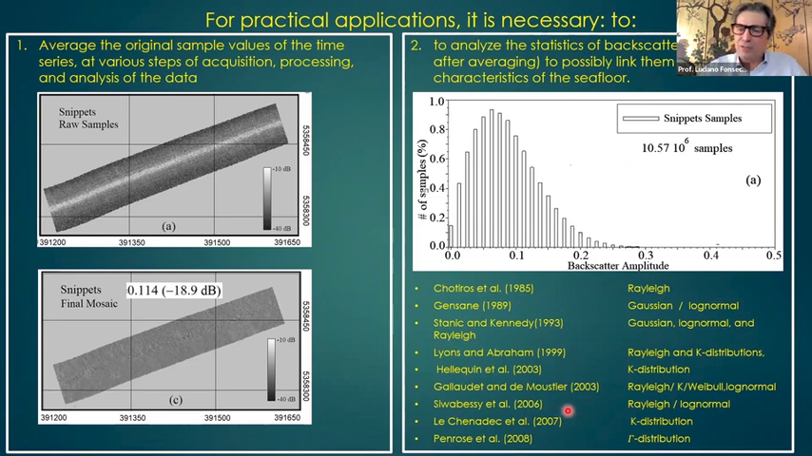We see in the literature Rayleigh distribution, Gaussian, lognormal. So they repeat themselves in the literature. K distribution, Weibull, lognormal, K, gamma distribution. So the authors try to analyze the backscatter in different ways. But it's a recurring theme in the backscatter community.